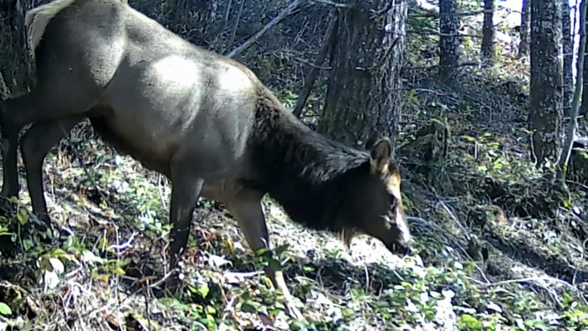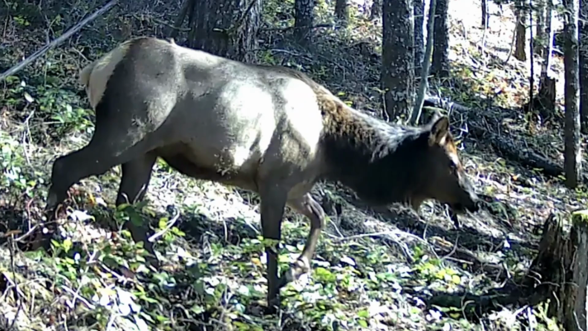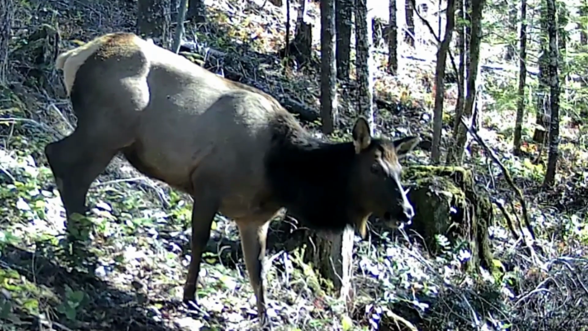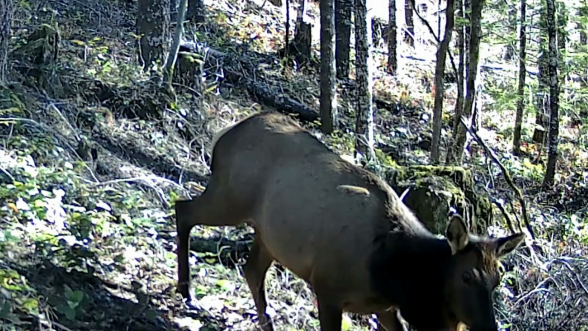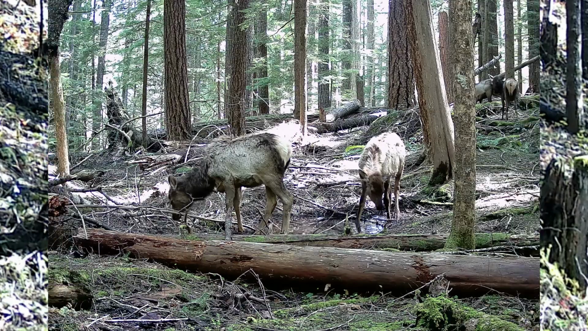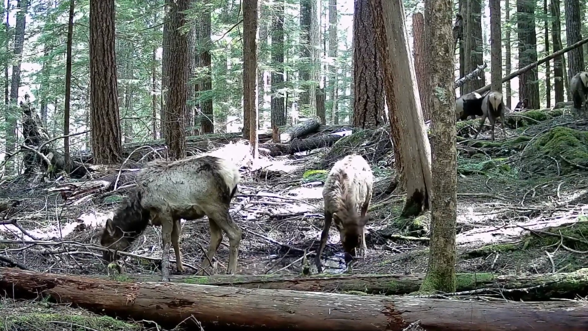The calf elk that you just saw go by was born about a year ago, and then this cow elk is pregnant and is going to give birth to, looks like, 1 or 2 calves here in just the next month.